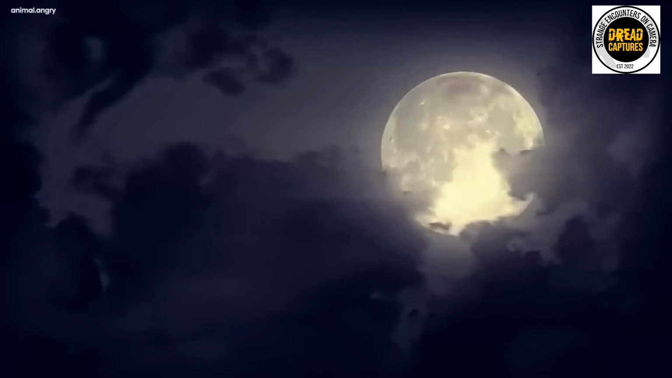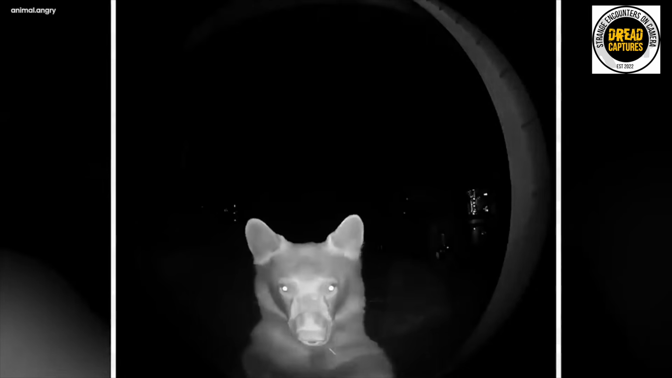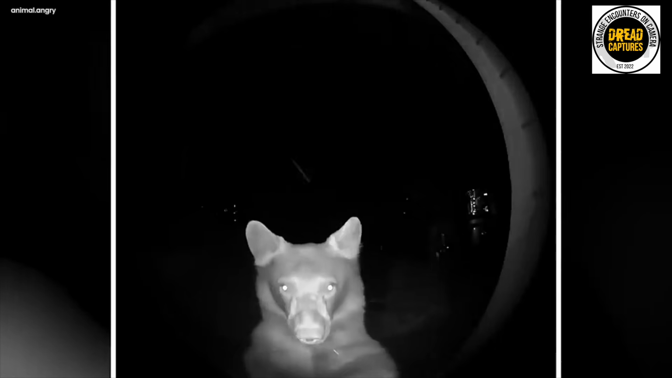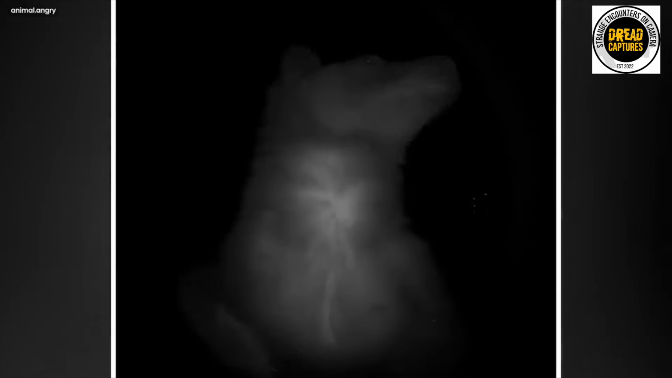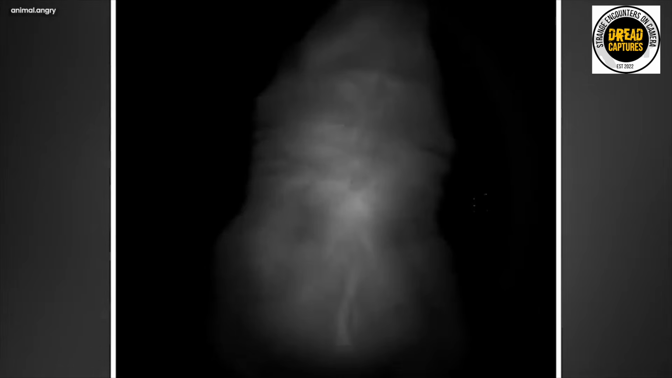A couple peacefully sleeping the night away got quite the surprise when they checked their Ring doorbell camera. The owner thought he was dreaming, but this ain't no Winnie the Pooh. A big black bear has wandered into their yard and taken a liking to their camera. Watch as he sticks that big old bear paw up there and rings the doorbell. But they got quite the laugh, and I love seeing this humorous side of nature.